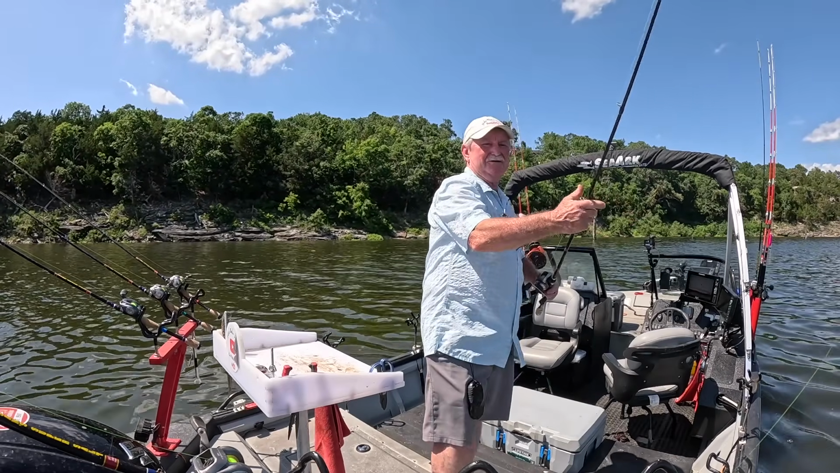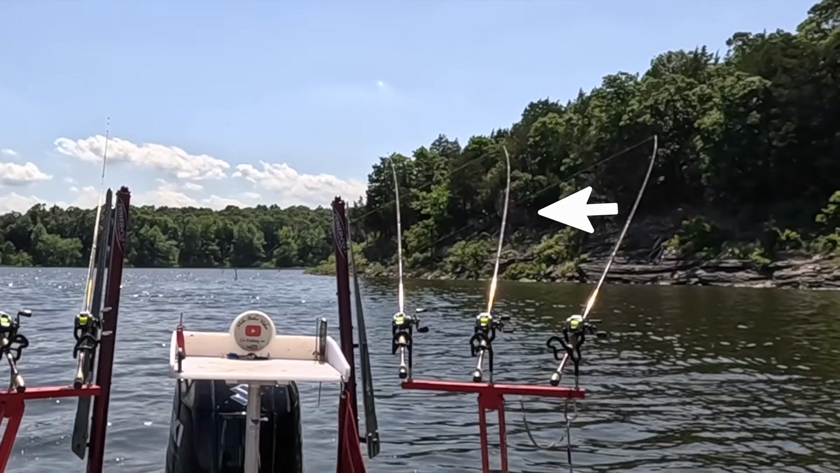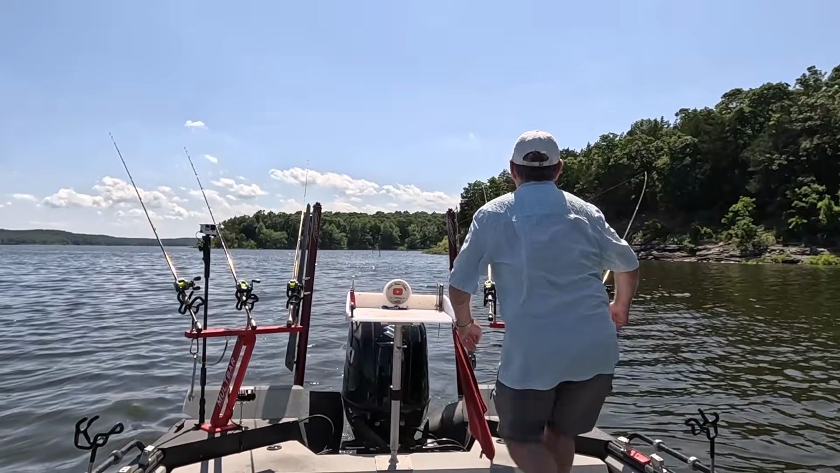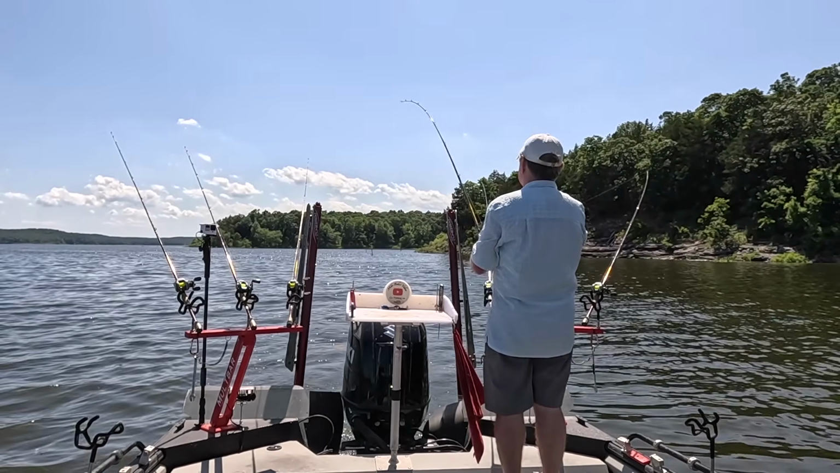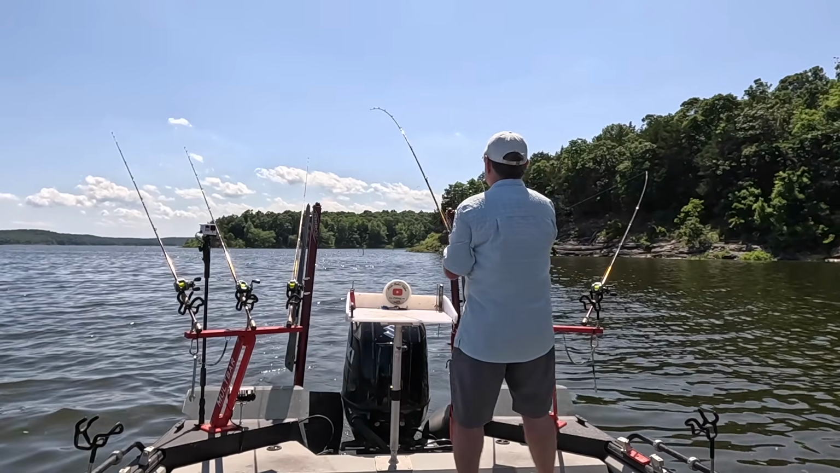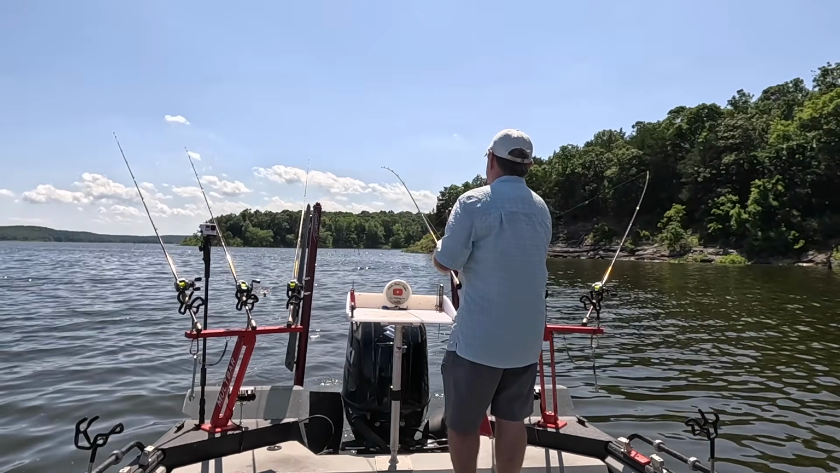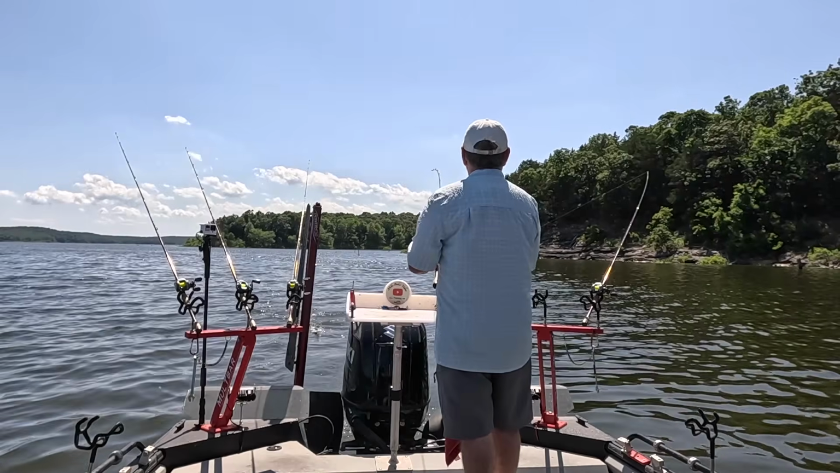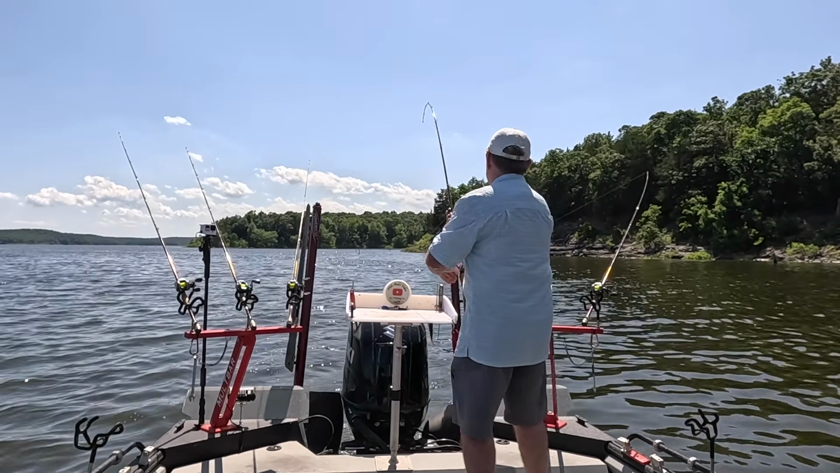Where am I? There we go. There we go. Another good fish. Make sure I'm not going to run into any trees.